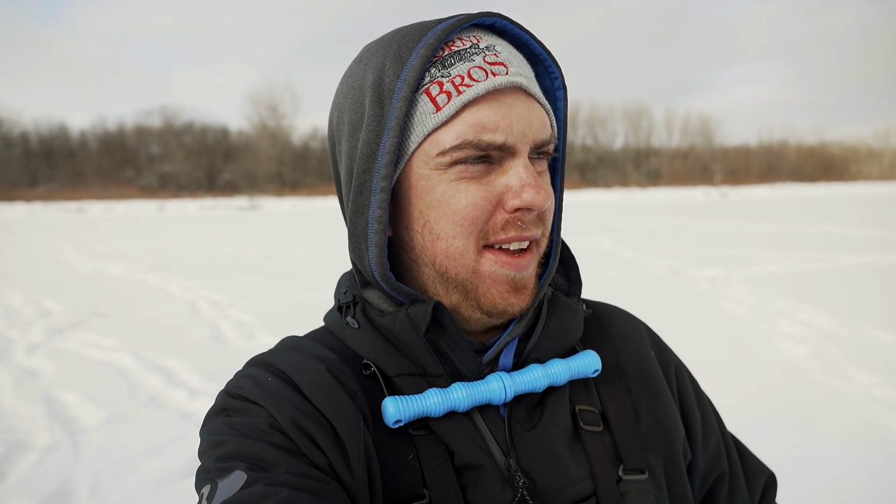Quick update. It's a little after noon now, and the bite has slowed dramatically. We had a little bit of a spurt around 11 o'clock where we went and drilled some new holes and we got into some more fish again. But we're not really sure what's going on. It just seems like a midday lull and they're just not around and not really eating. But we're just sticking it out.